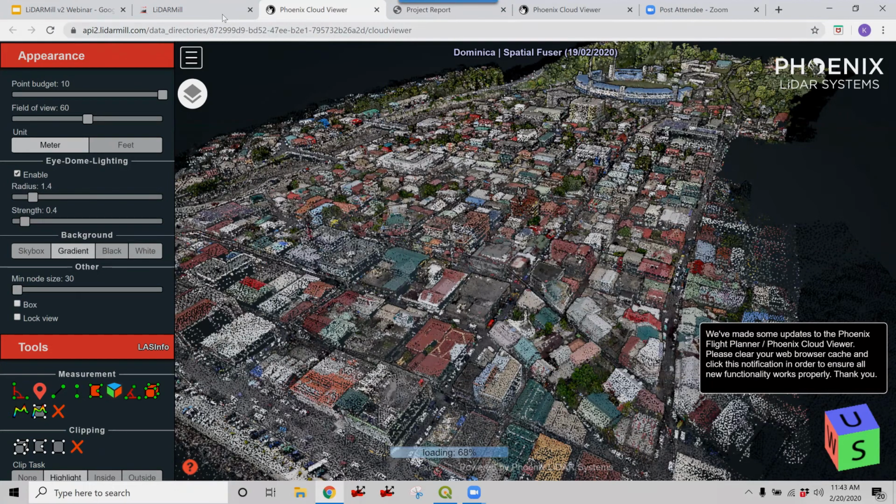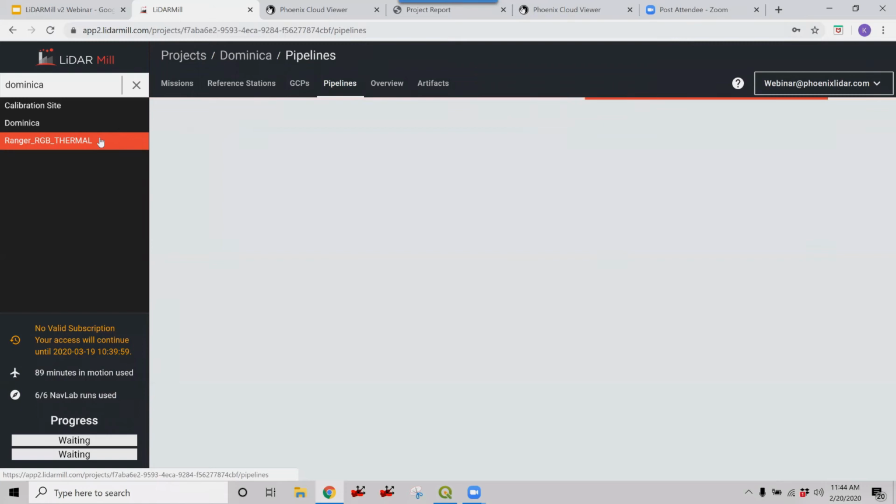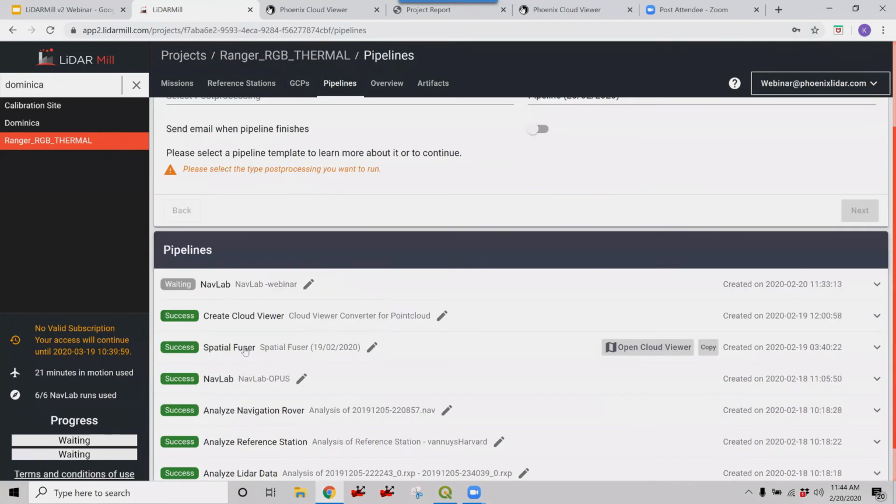And the final thing I'd like to show is the data products that are produced. You can find them here.